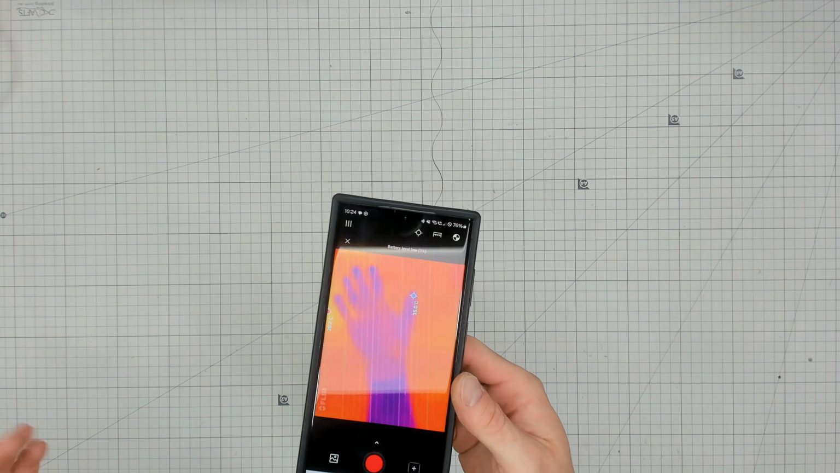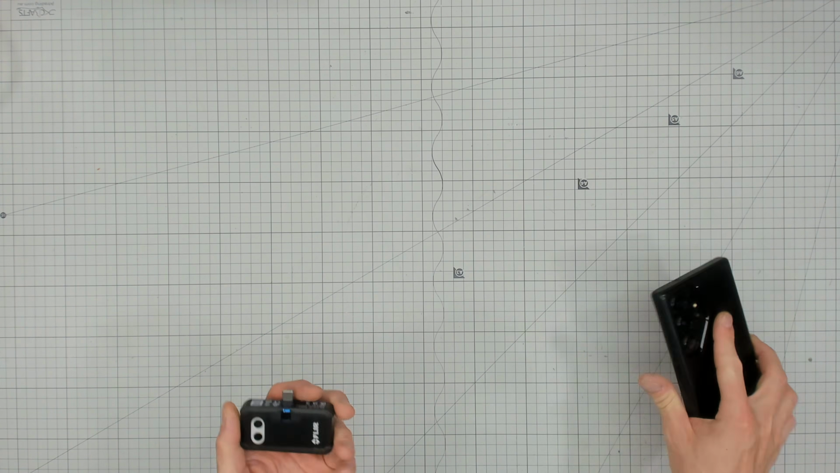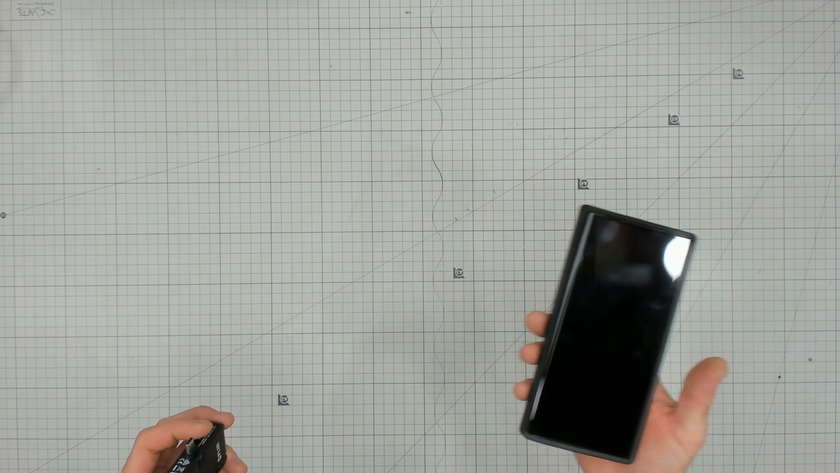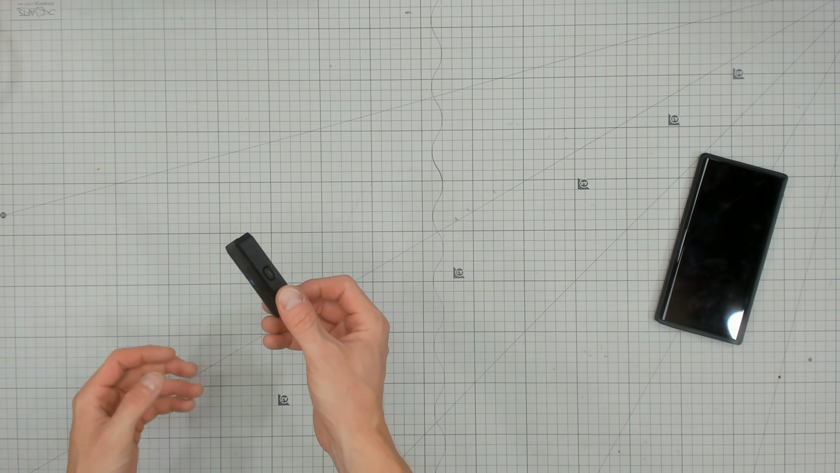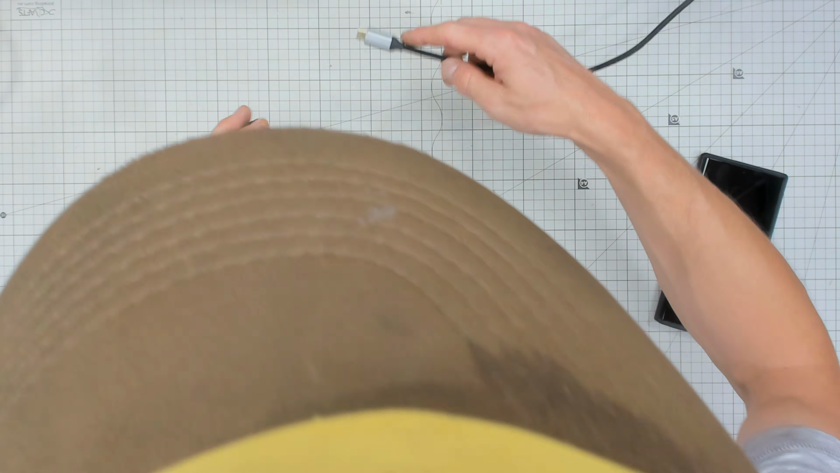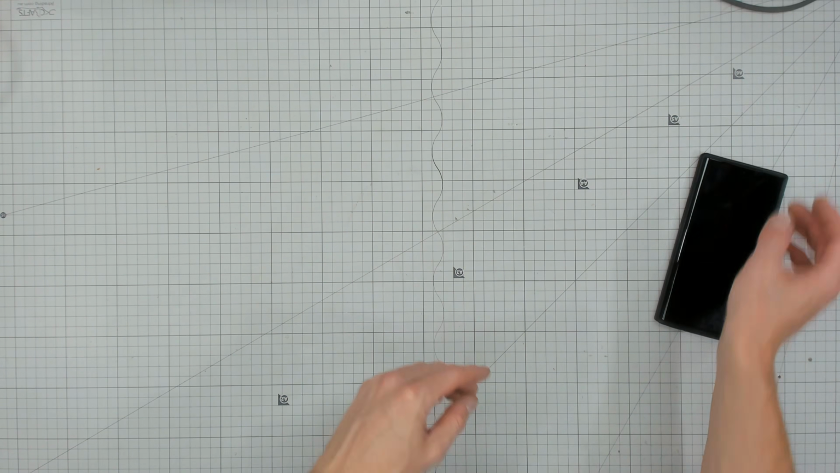But all in all, that's all it does. It shows you the thermal properties, and all of them have that overlay built in, some better, some worse. That is the FLIR ONE Pro that I'll put on charge now and hope doesn't burst into flames. If this video ends unexpectedly, you know why.